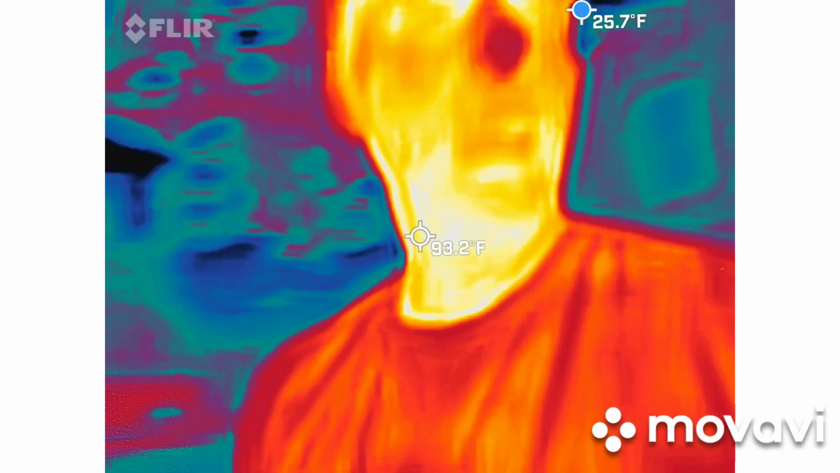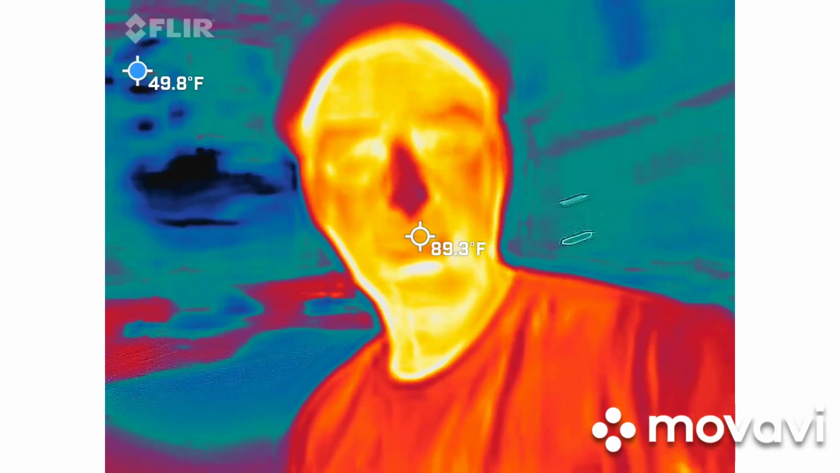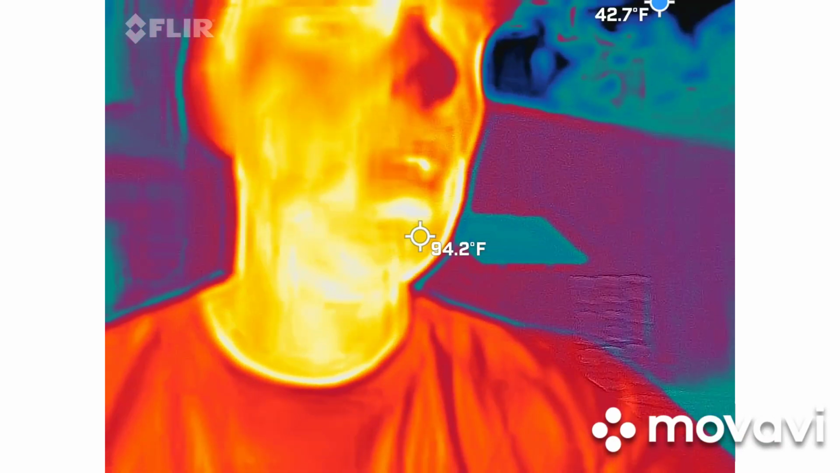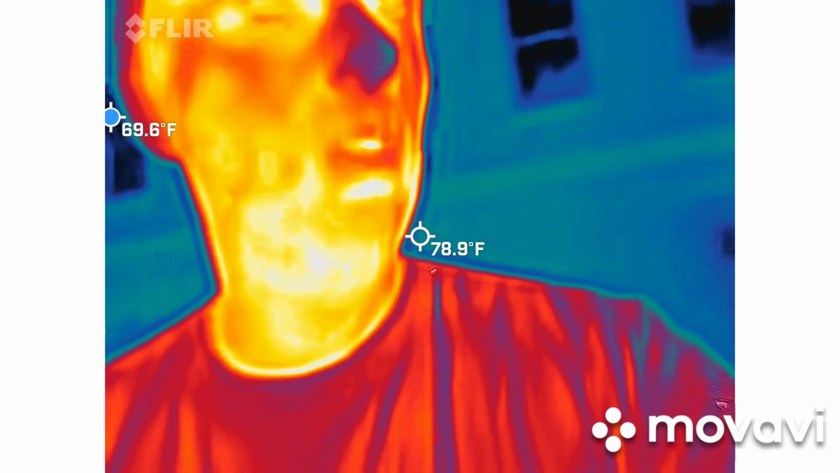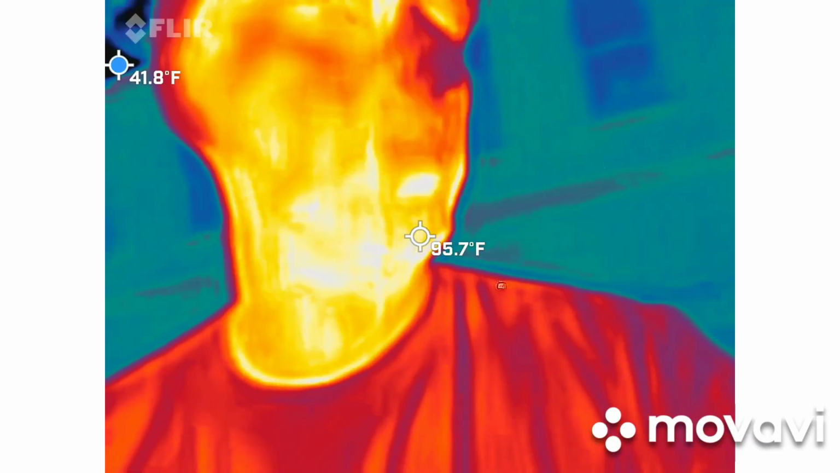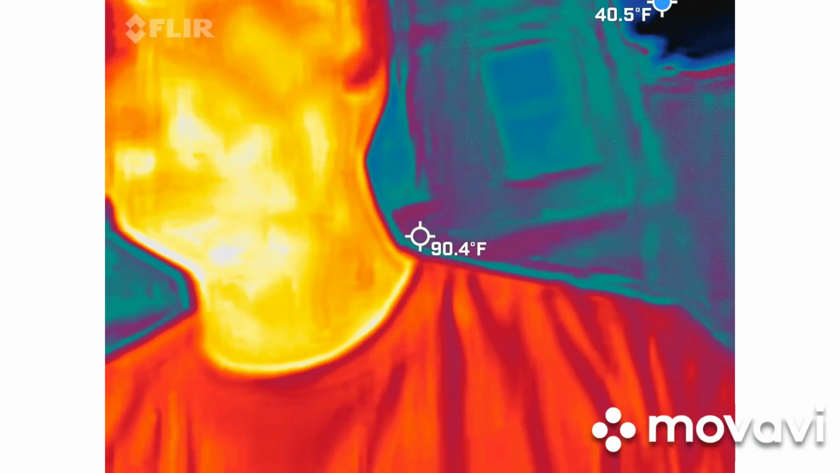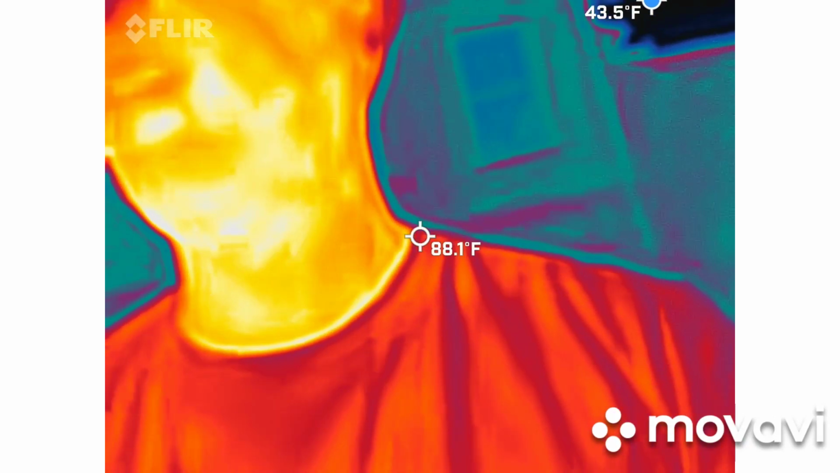Alright, so you guys should be able to see me in that camera, right? I'm red, orange, and yellow. Everything around me should be somewhat blue or black. So again, this is a FLIR Pro LT. We have professionals that use this on the daily: mechanics, firemen. I see kind of a fireman thing there. Is that a fireman department? You're probably already familiar with this device already.